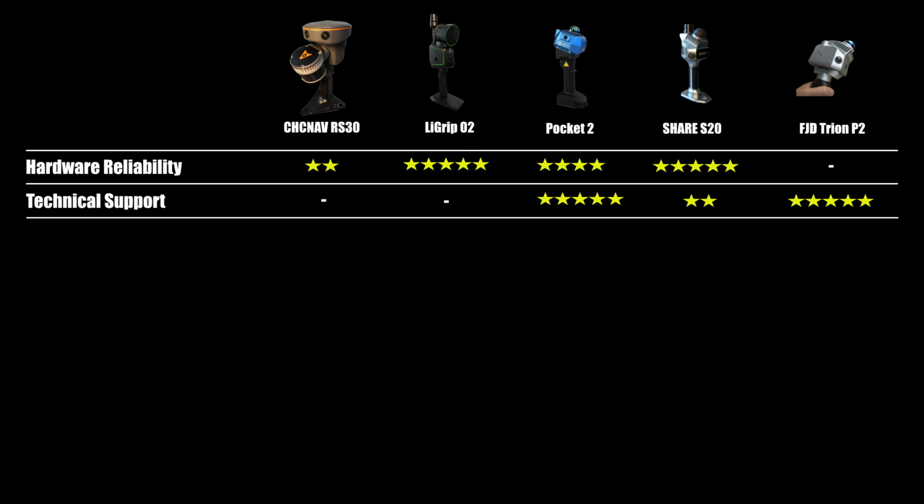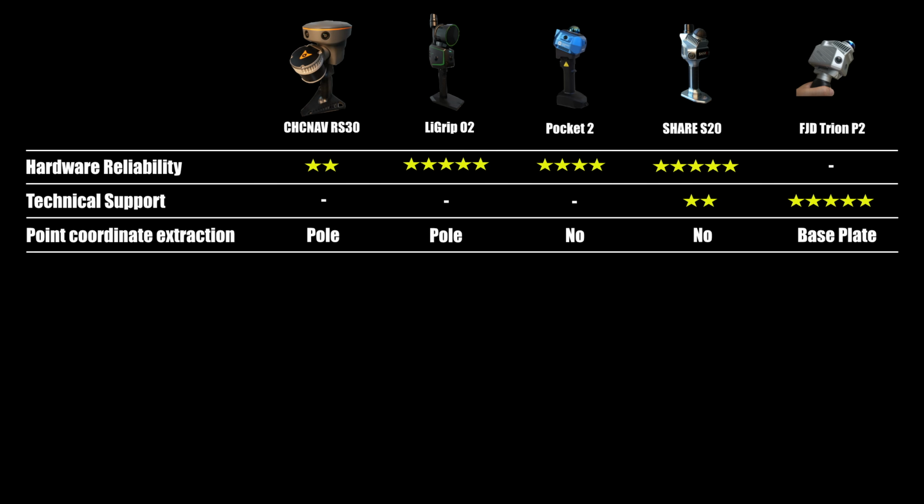In my experience, FJD and Manifold Tech provide fast technical support, while CHCNAV users continue to complain about poor support. For the RS30, support is handled through the dealer, and in the case of hardware issues, the scanner must be sent back to China for service. The RS30 allows the use of a survey pole to collect ground points, similar to the LiGrip O2, but it requires a pole adapter. In contrast, the FJD scanner enables ground point collection directly with its base plate.